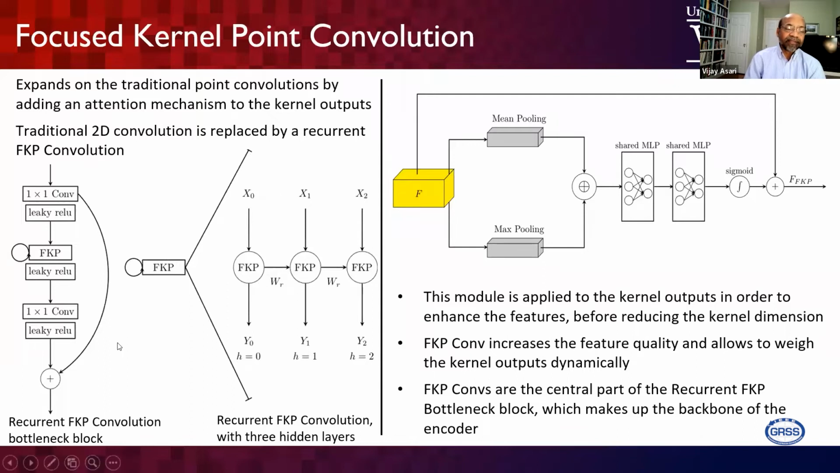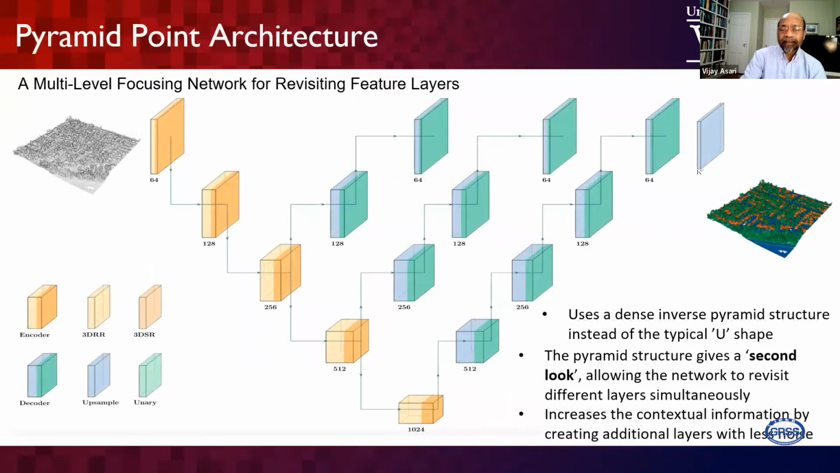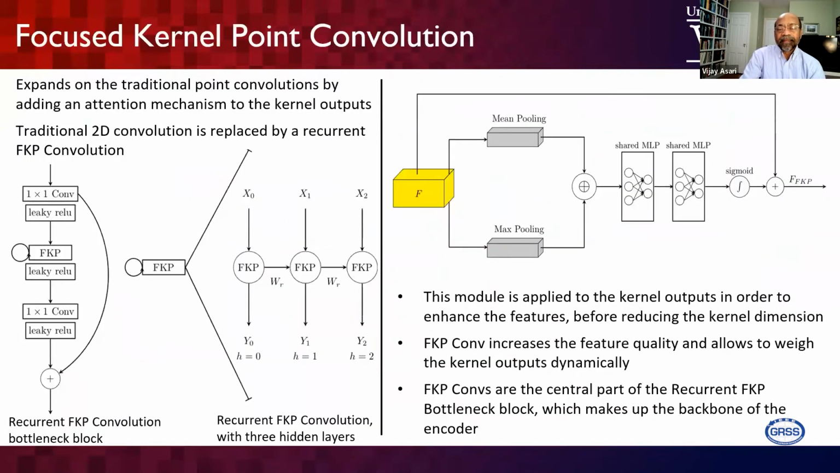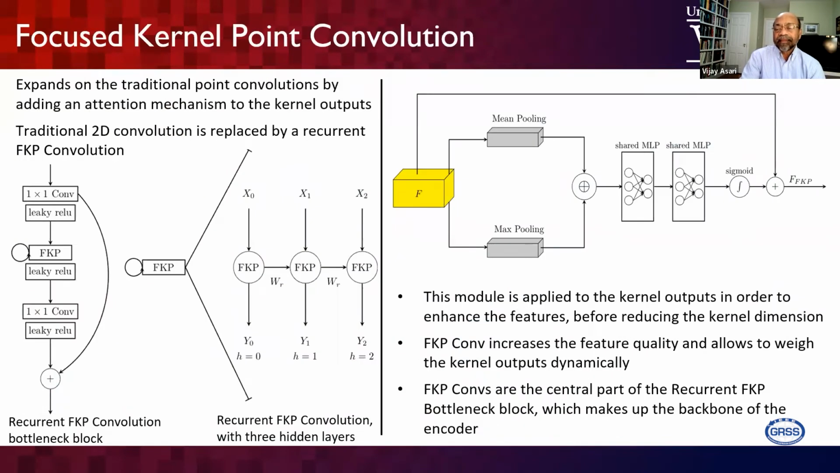Because of this recursiveness and also the residues, meaning the multiple residues coming from the previous layers and the dense nature of the system, there are three concepts introduced: the dense network concept, the recursiveness, and the residues. All three put together are supposed to give a better result.